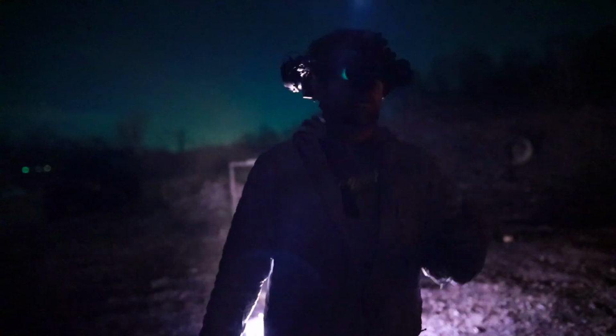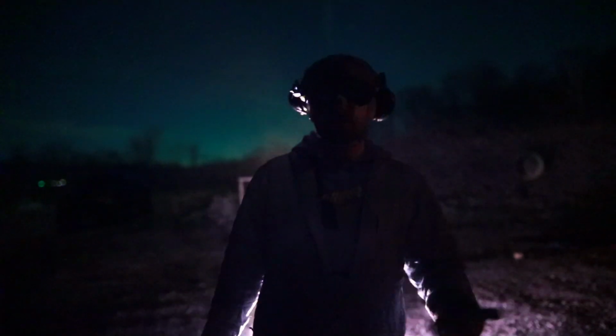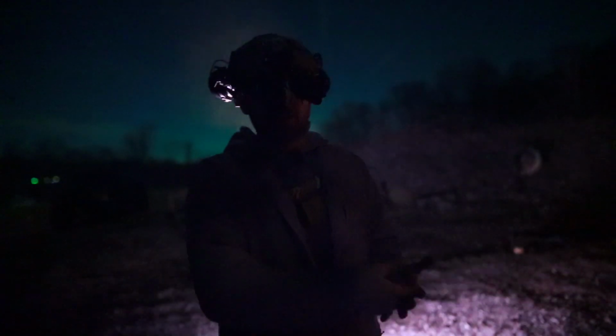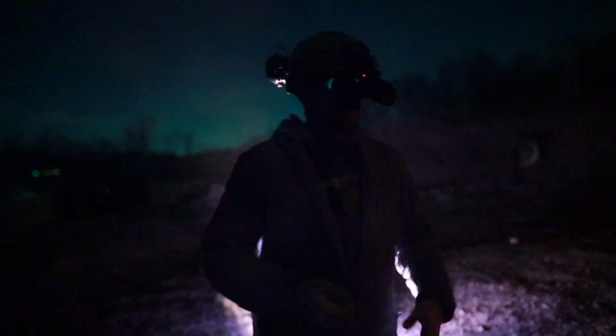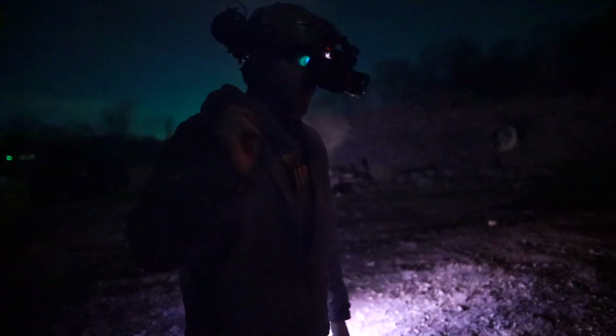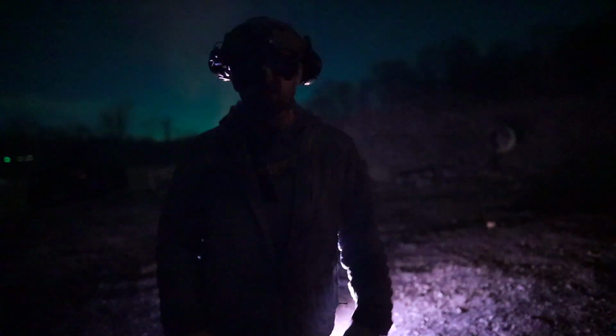But the Illuminators are one of those things that as you start getting out and you start playing with night vision, it's hard to tell what the right Illuminator is gonna be for you. There's always new lights and stuff coming out on the market, and each one has its own strengths and weaknesses. So I'm gonna show you just some of the ones that we have out with us tonight. One thing to keep in mind, this is not all comprehensive. We only have the ones that we have, but there are some relevant ones here. Hope it helps you guys out.